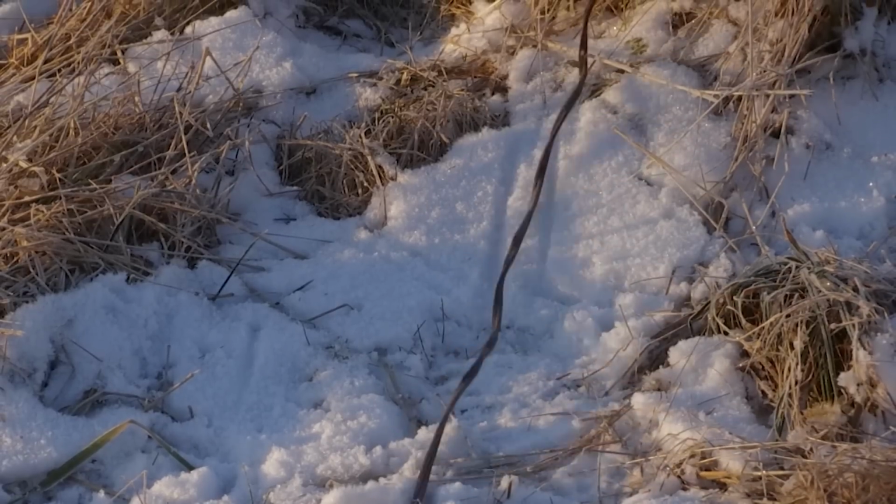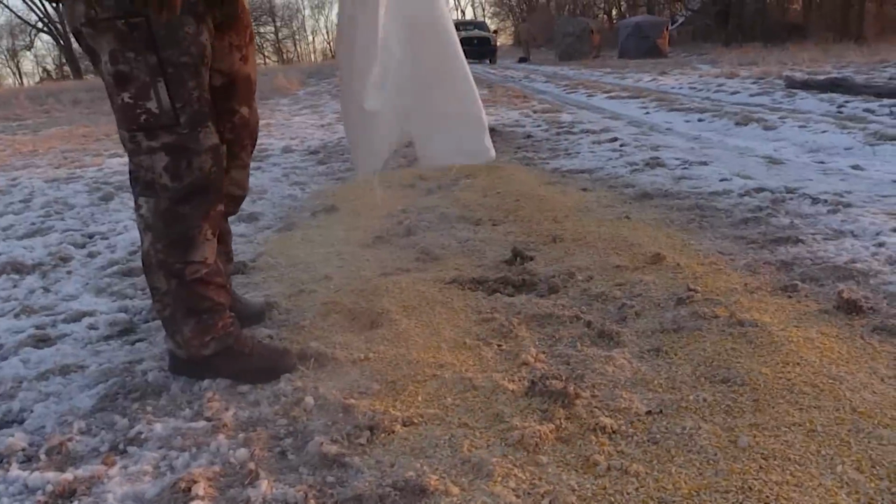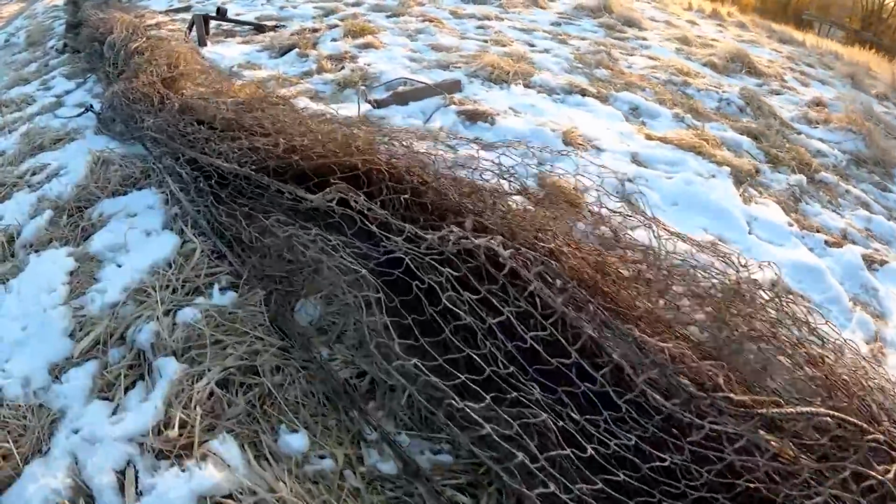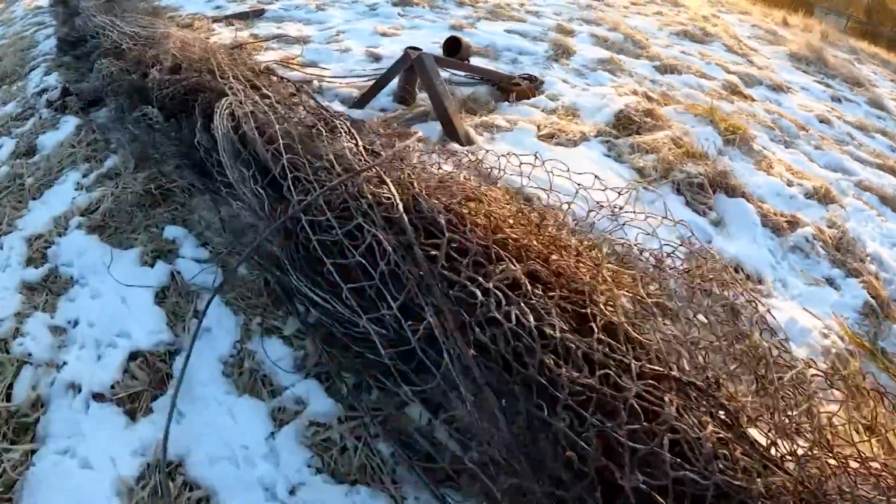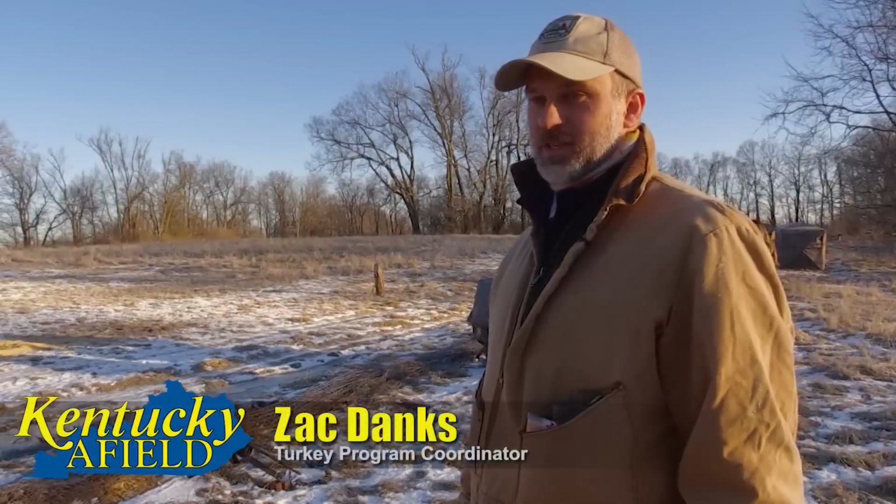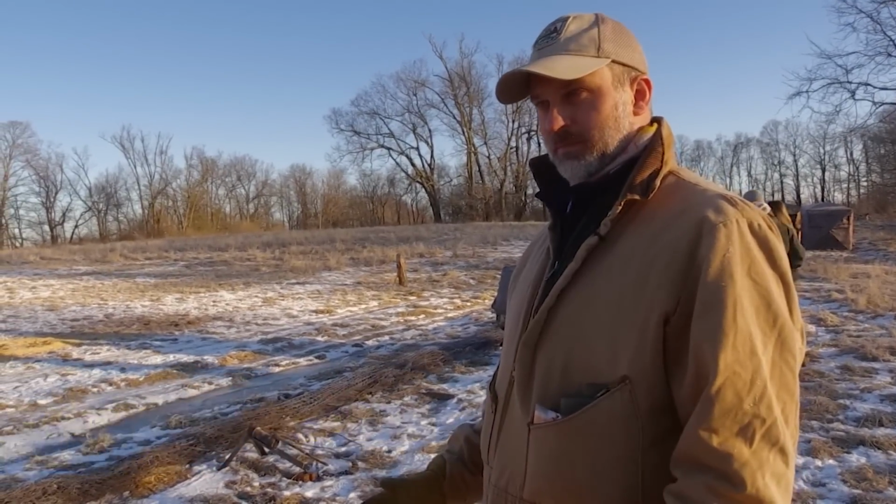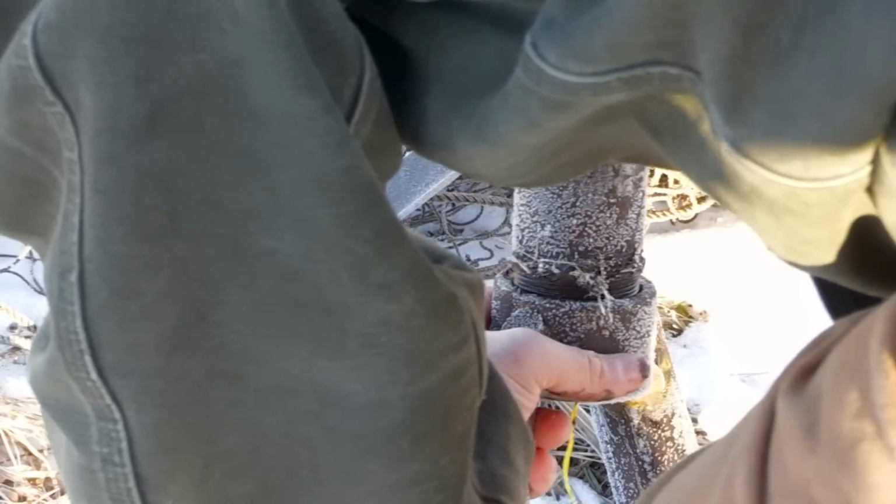Zach, we're actually doing something pretty unique. We're going to use several rockets in a net to catch turkeys. Yep. What in the world would we want to do that for? Right, for research. This is research designed specifically to make sure our hunting regulations are where they should be for sustainability of the turkey population for hunters.